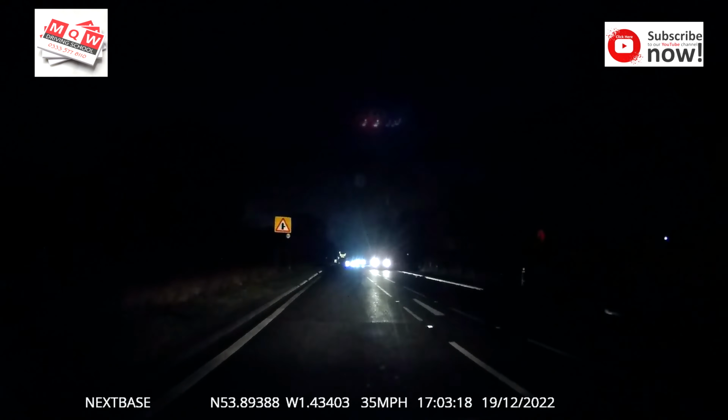Look at the lights on the front. Look at the signboards. Focus on the road markings. Keep a good following distance from the car in front. Follow the front car so maybe you can see the road much better.